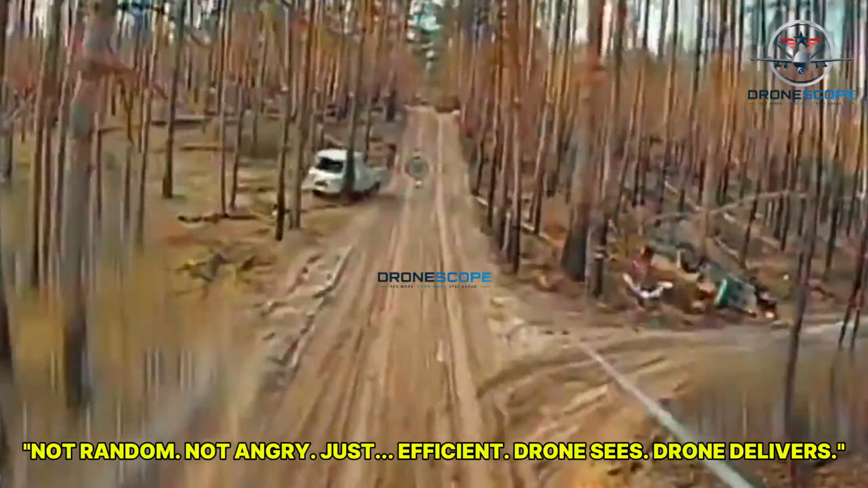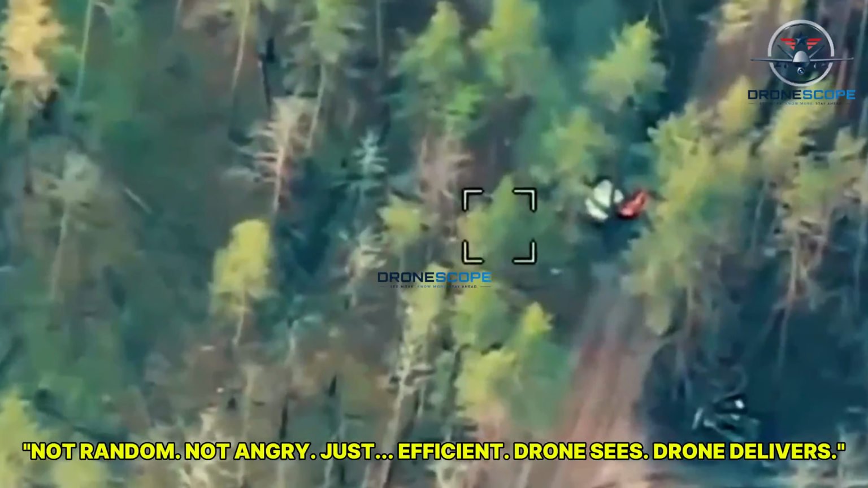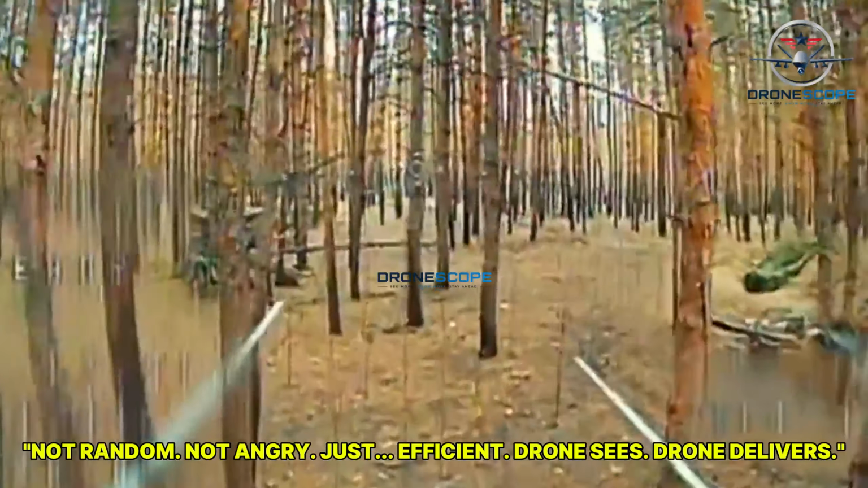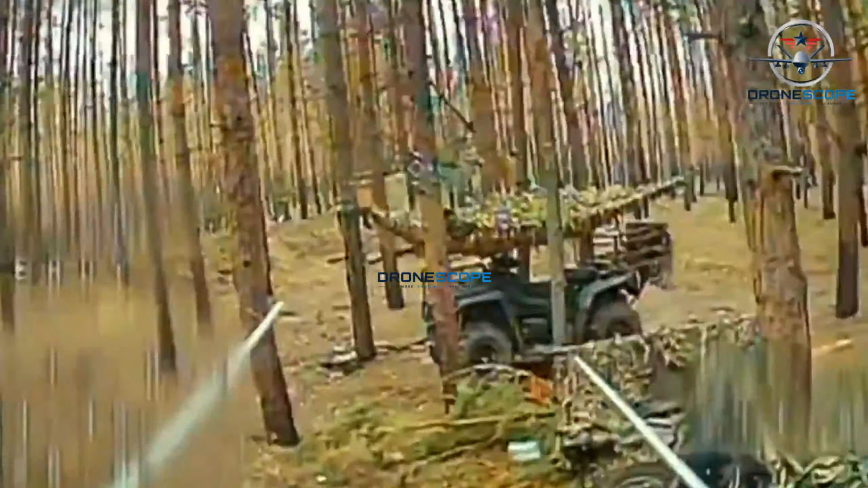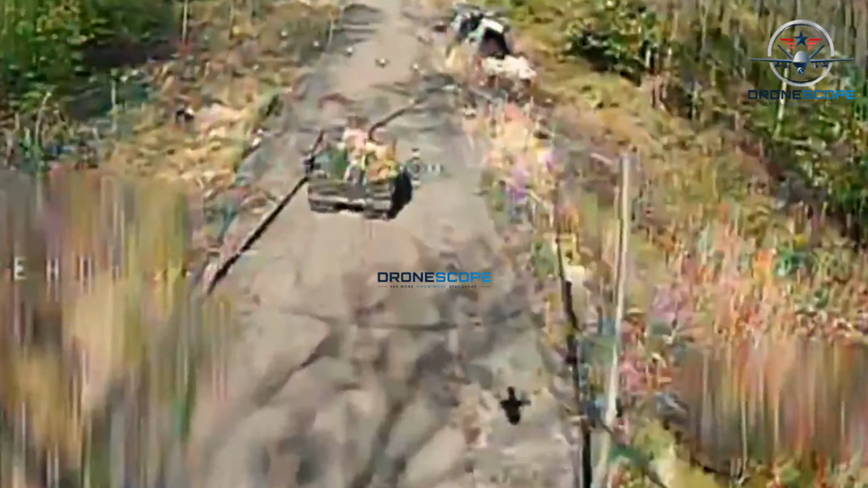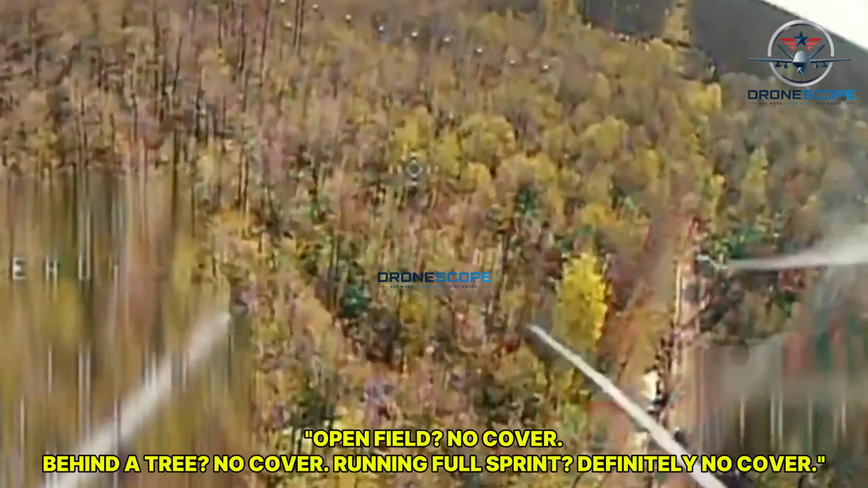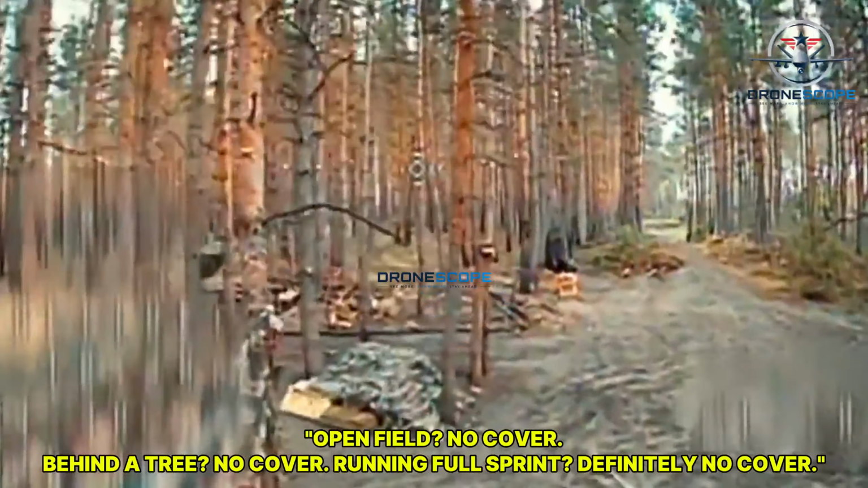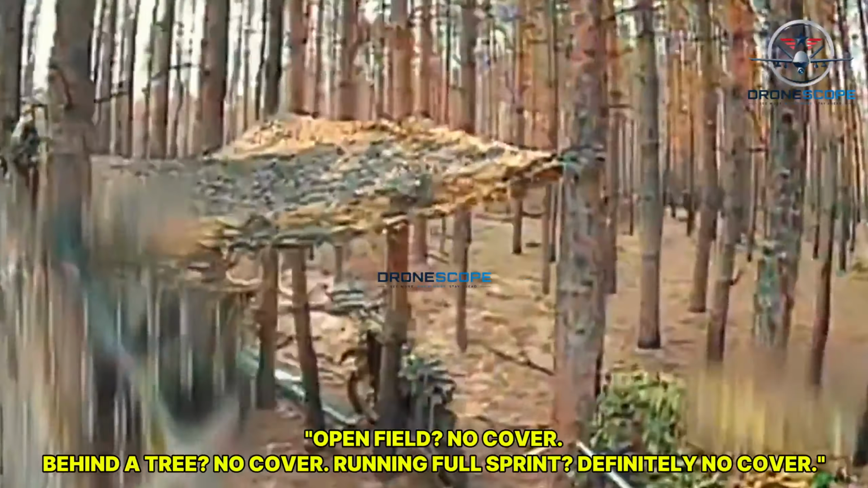Not random. Not angry. Just efficient. Drone sees. Drone delivers. Open field. No cover. Behind a tree. No cover. Running full sprint. Definitely no cover.